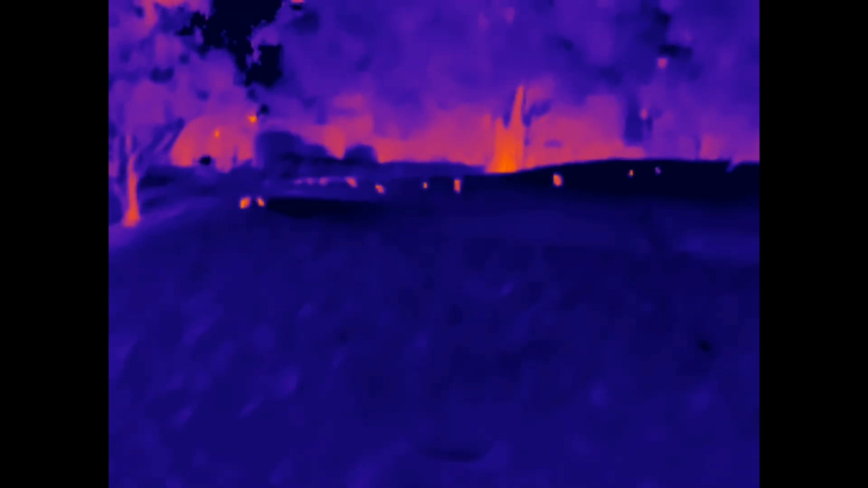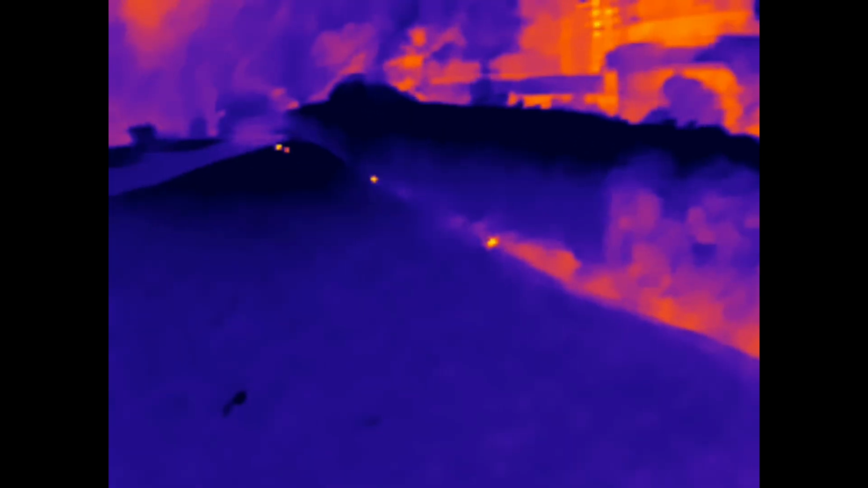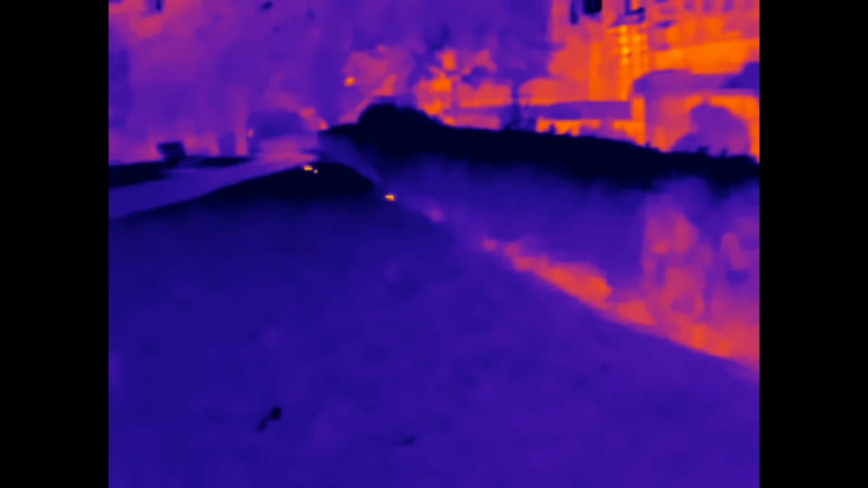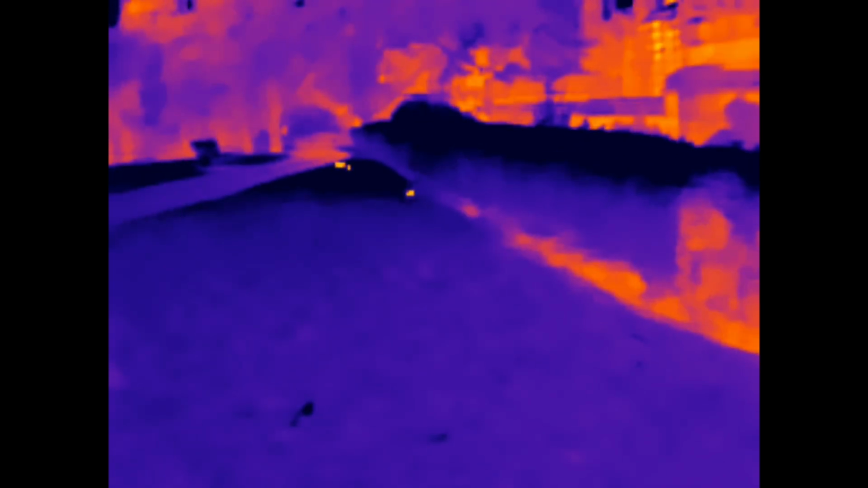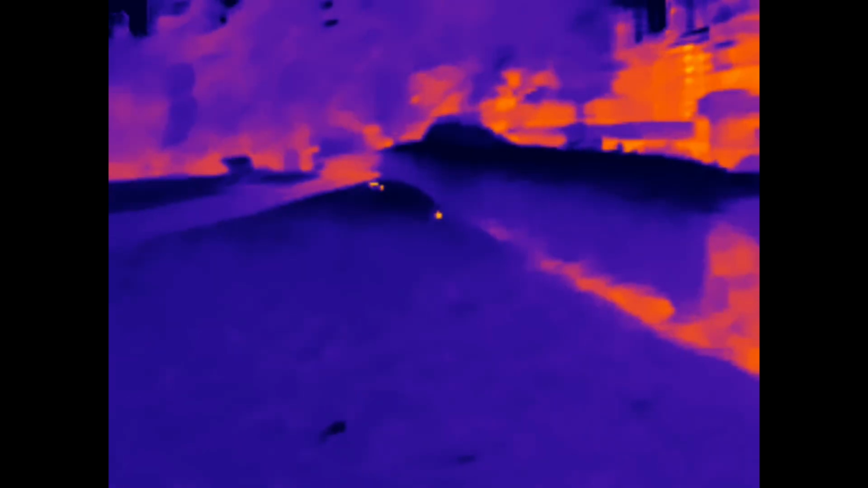But yeah, I wish I could customize each one, so I'd have the black hot mode on really high contrast, but then if I want to switch back over to the iron red, the contrast is saved from the previous, so yeah, I have to sort of play around with this. That's like highest brightness. You can lower the brightness down, and then let's see, what's the other one, the contrast. Pop the contrast, lower the contrast.